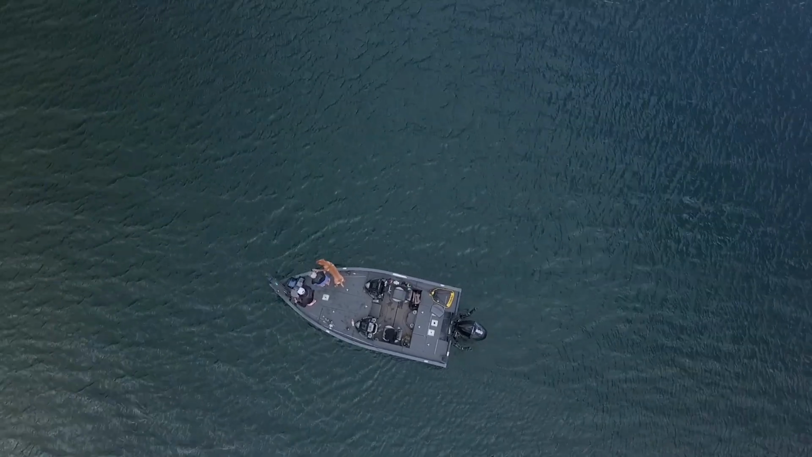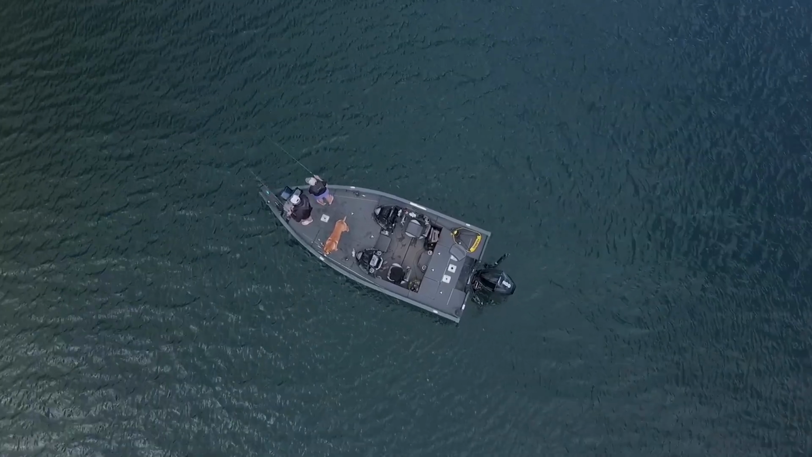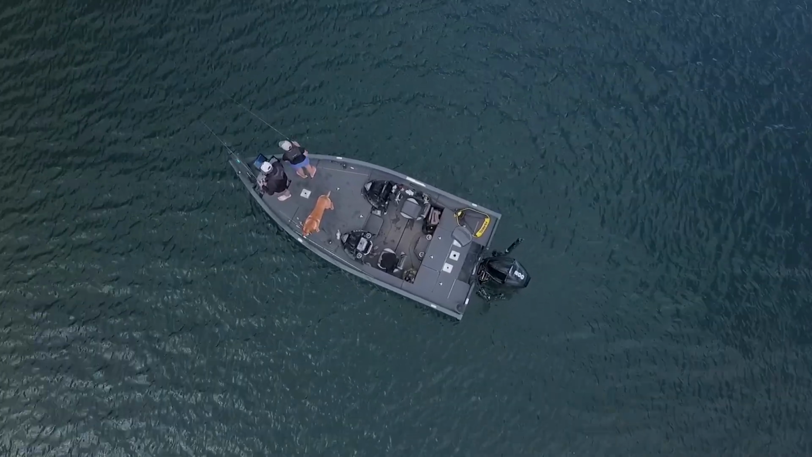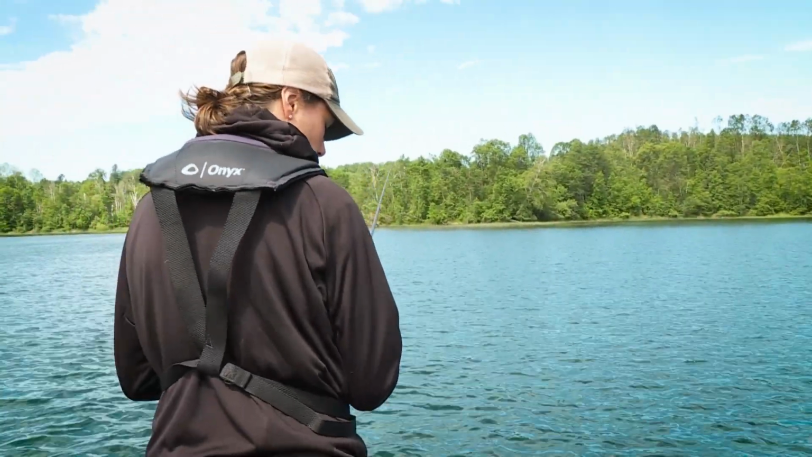And you can see the drop shot hit the water, going down. Here comes the fish right here. That fish looks pretty active. It's amazing, they'll tip totally vertical in the water to come up for a bait.